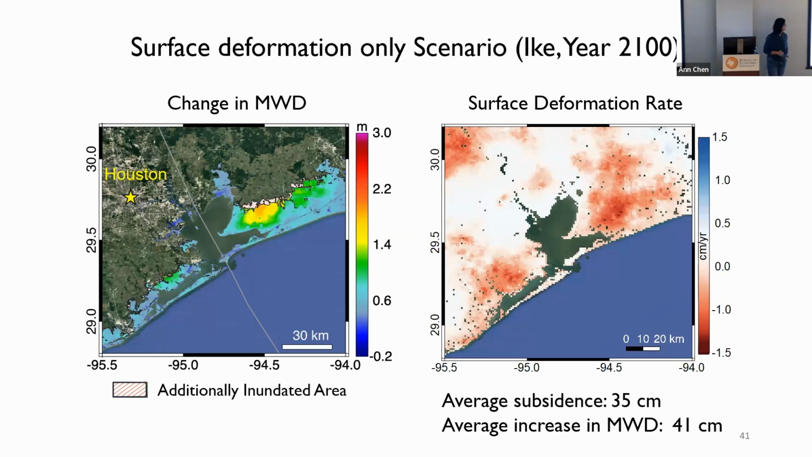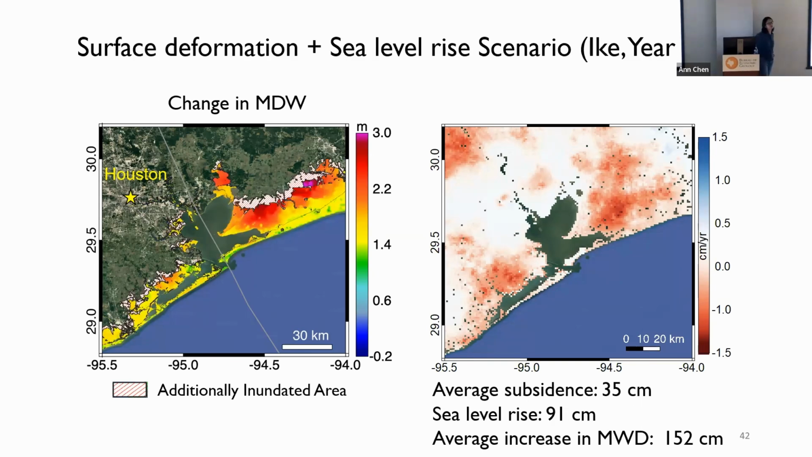And in that case, it's actually comparable, like when you think a similar amount of subsidence, and then you're expecting the flood to increase a similar amount. But it's not always the case. We also ran a separate analysis by considering the absolute sea level rise, as well as the combined effect of the relative sea level rise. And so what we have seen is that in the median projection, the sea level rise will lead to about 91 centimeters of sea level rise. And so when you combine these two effects, the average increase is 152 centimeters.